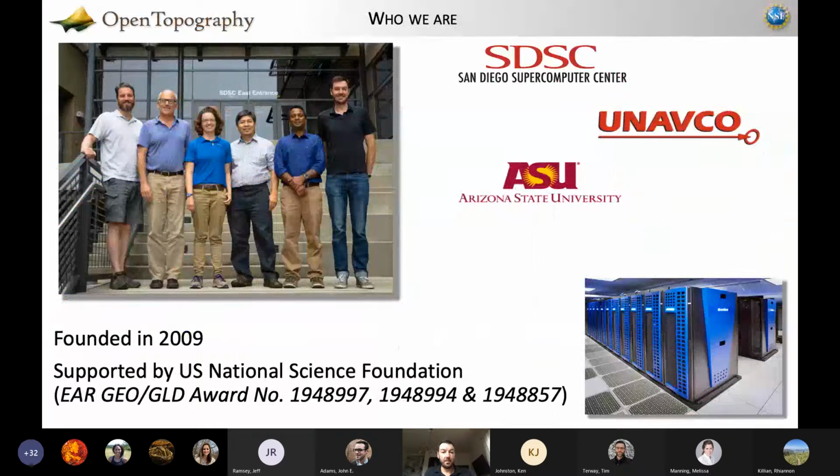As I said in the very beginning, Open Topography was founded in 2009, so we've been doing this in a production capacity for over a dozen years. The project is a collaboration between the San Diego Supercomputer Center, UNAVCO, which is a non-profit supported primarily by the National Science Foundation based in Boulder, Colorado, and this is who I work for, and Arizona State University. All of our funding, with some exceptions, has come from the National Science Foundation, specifically its geoscience division.